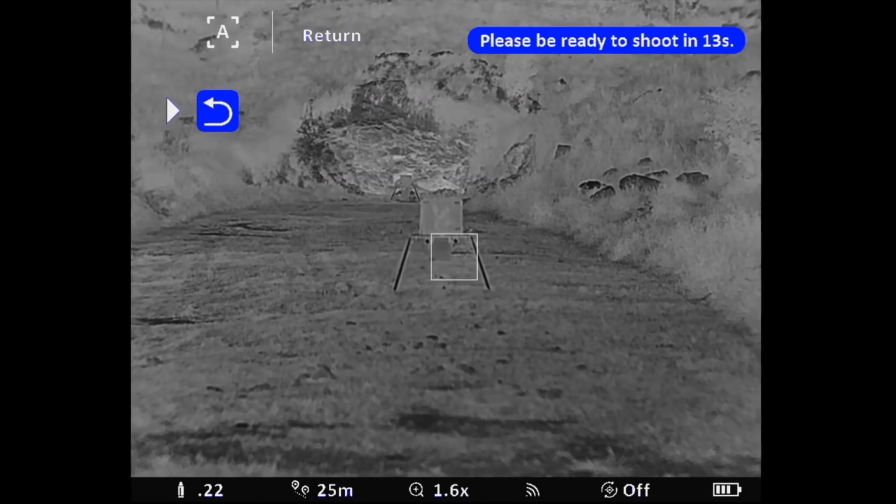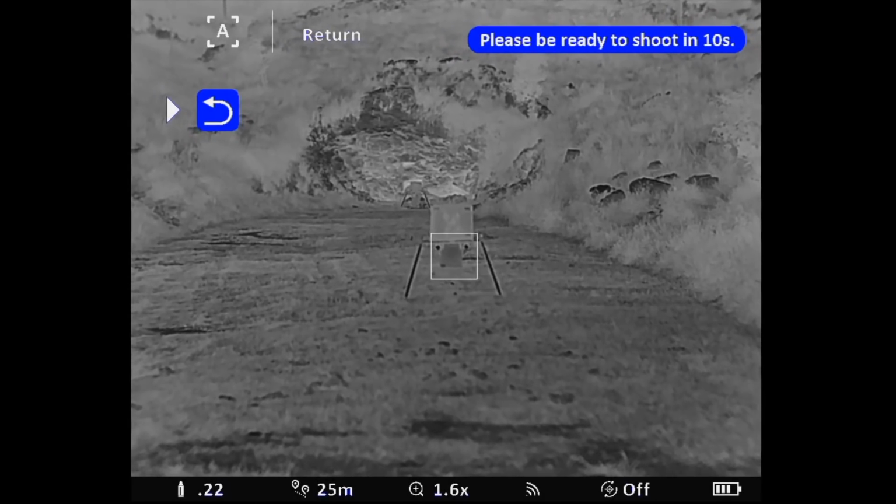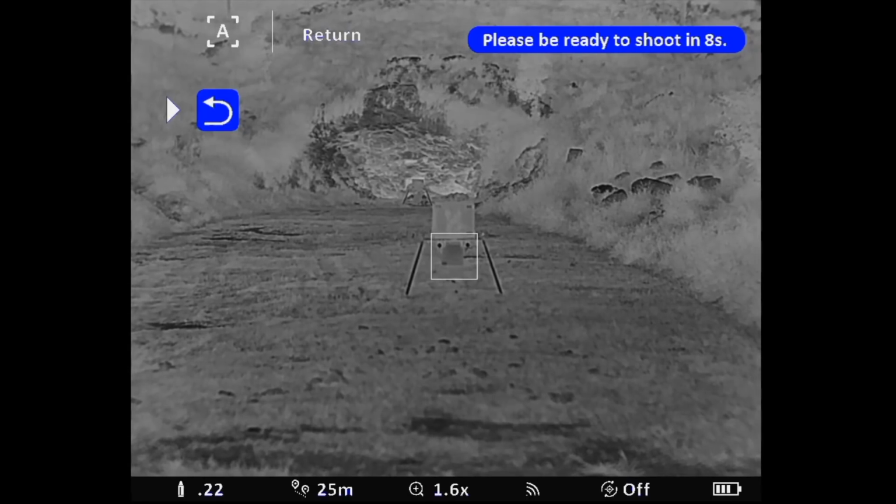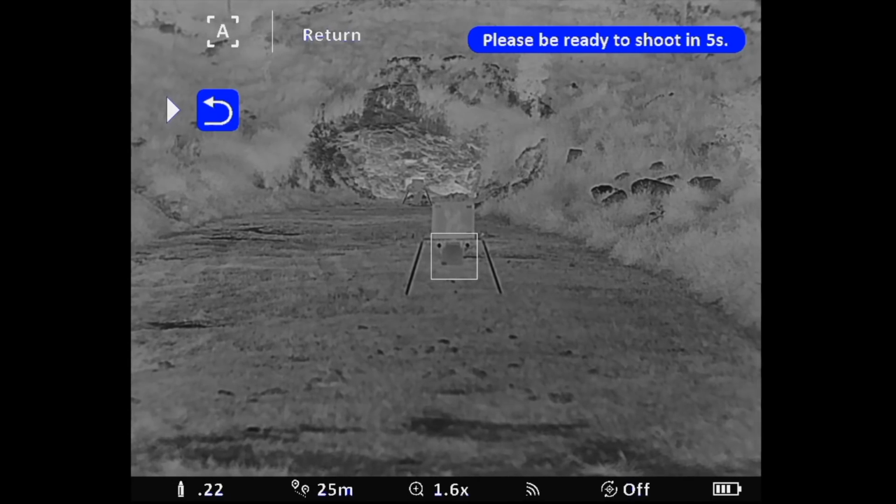Okay, so it basically gives you a countdown here. So you've got basically 14 seconds to line your target up. As you can see there, I've got that STS thermal target just below my normal target that I use there.